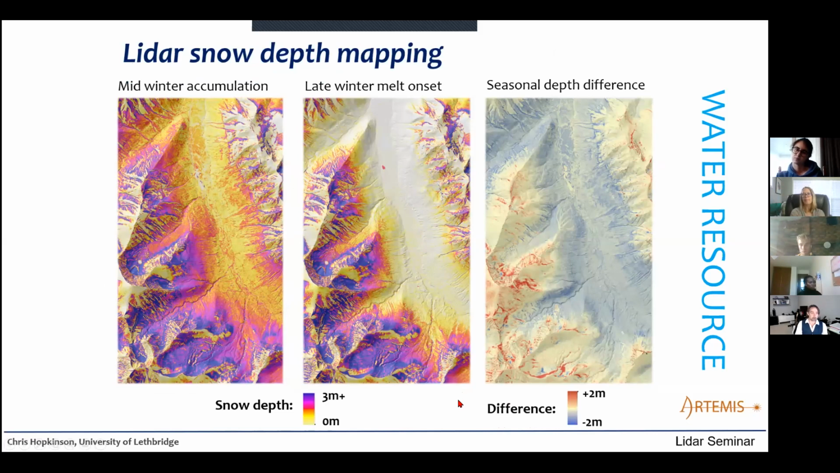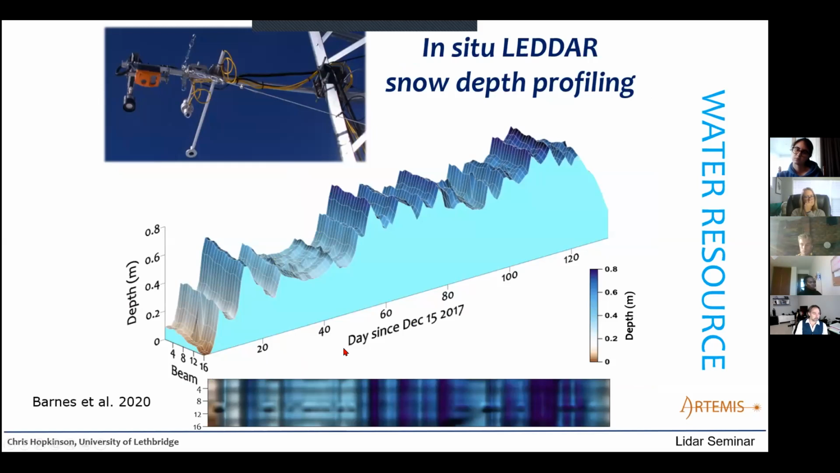And our work, of course, is supported by the government of Alberta, because headwater snowpack is a critical element of our water resource here in southern Alberta. So there's a good rationale for that, and we're making a lot of headway with developing these applications. So moving down in scale, but sticking with snowpack in the headwaters,